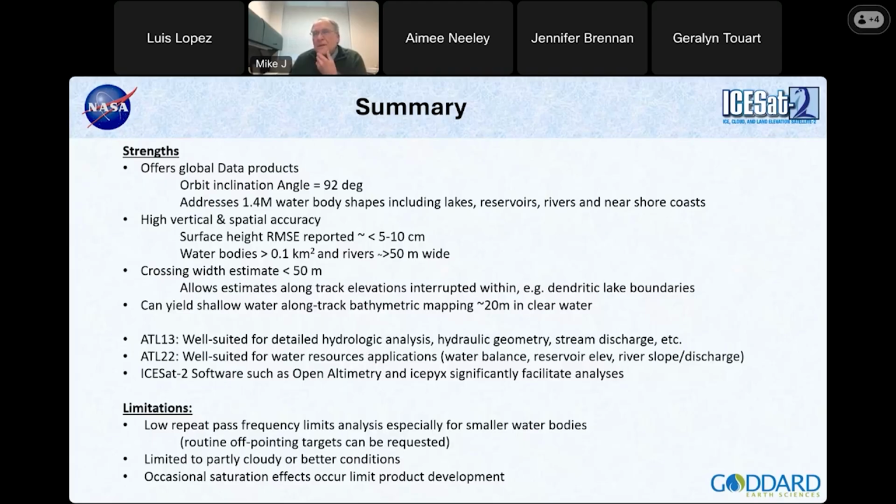Then ICESat-2 has extremely high vertical and spatial accuracy. Like where does that footprint land? We're right there on top of it. And the surface height root mean squared error reported for ATL13, which has improved, is 5 to 10 centimeters vertical accuracy. And of course, I said it's for water bodies and rivers of about 0.1 kilometers squared.